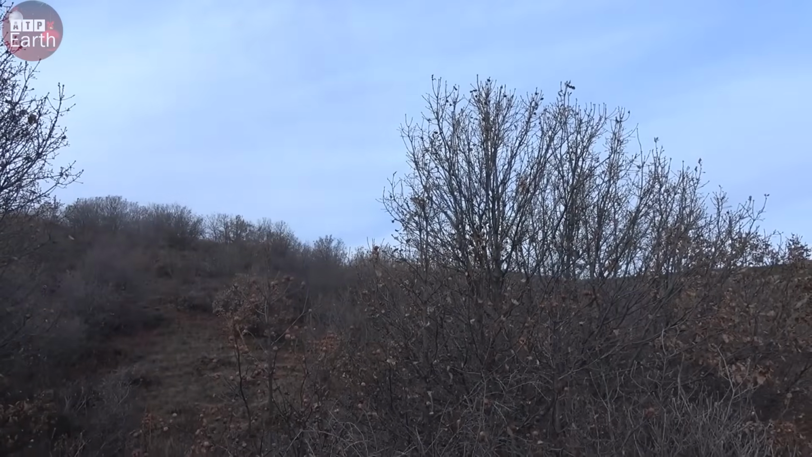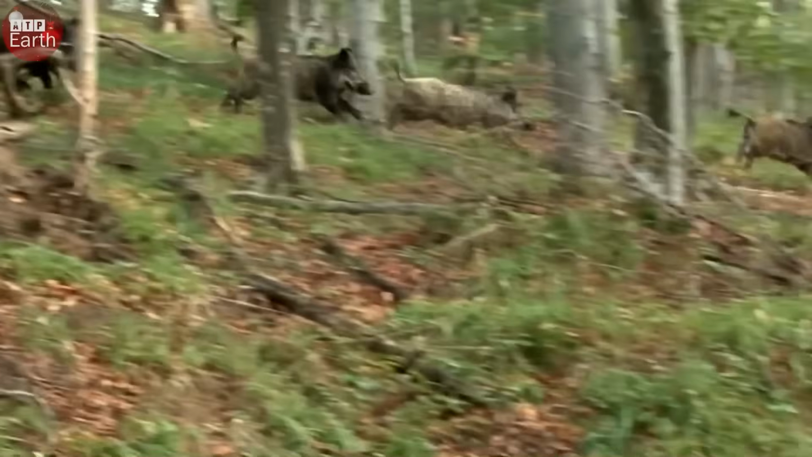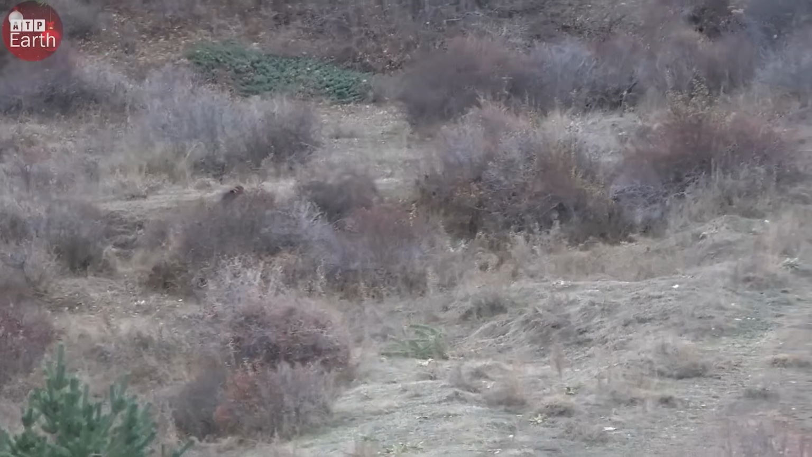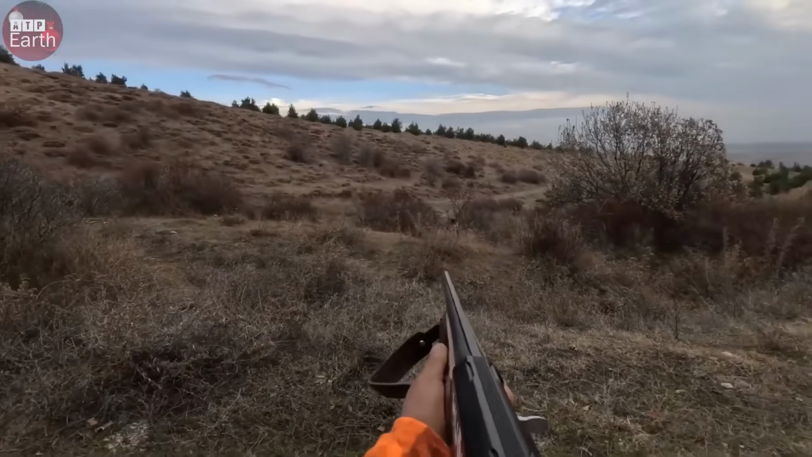The battle became more intense than ever when the wild boars panicked and ran away. They rushed away, hiding under the dense canopy of trees, taking advantage of their familiarity with the terrain and their agile, cunning instincts to escape our pursuit.